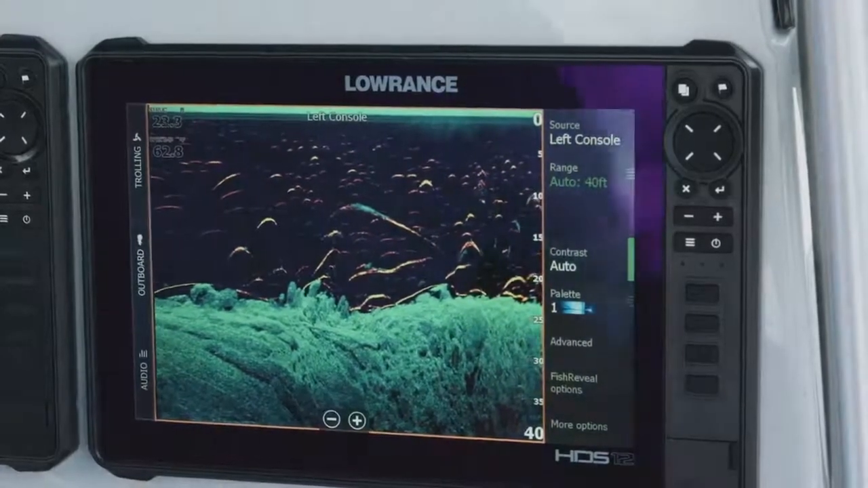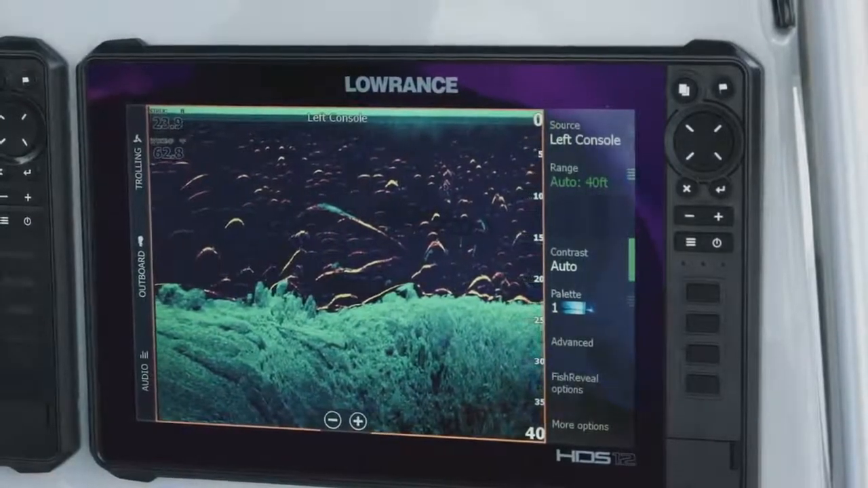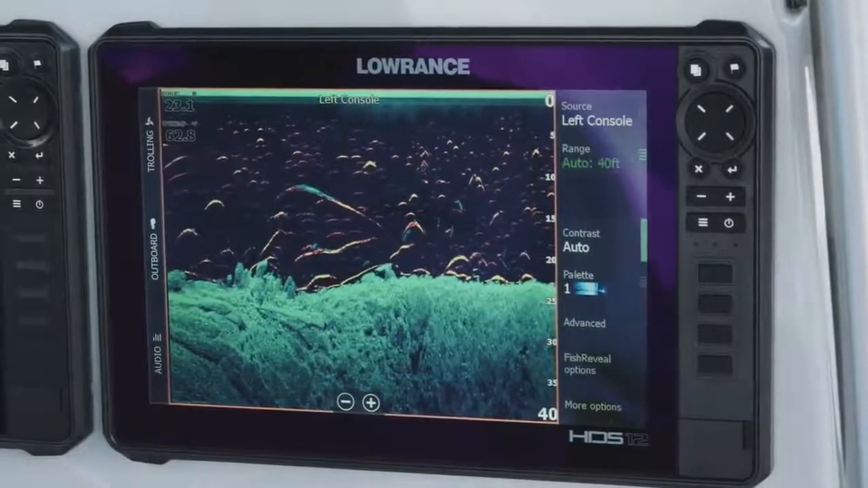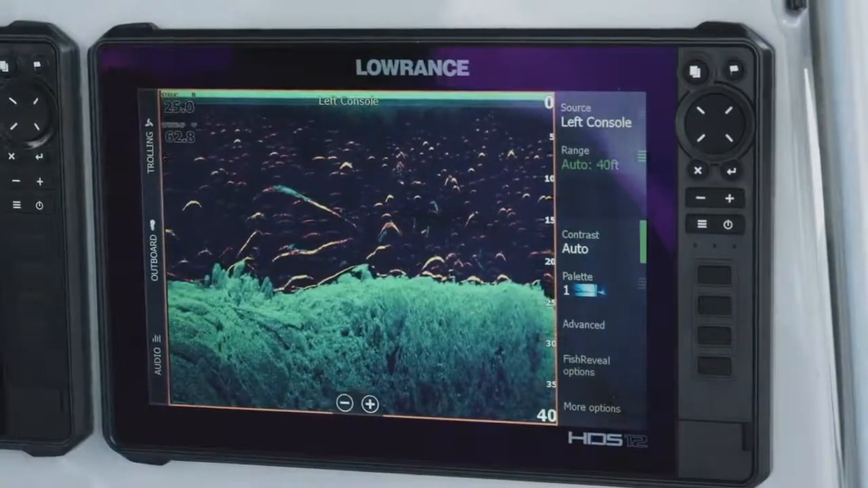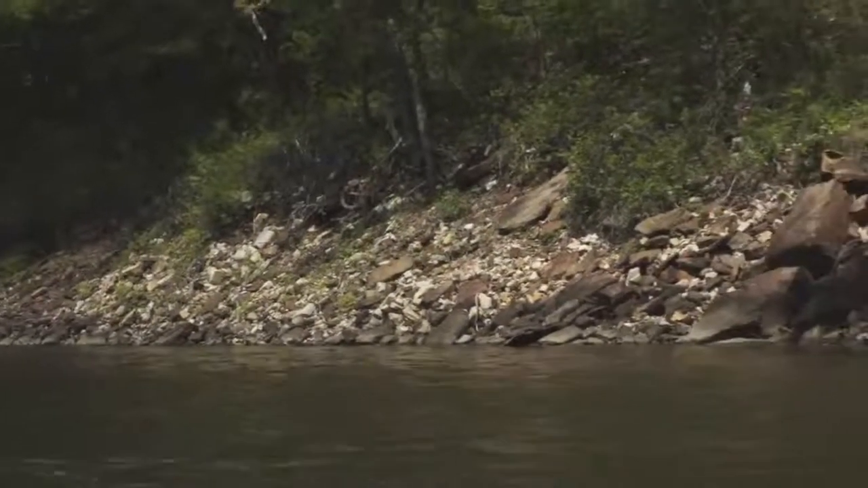But as you can see the bottom, we've got a lot of texture in these rocks that are here. This is an area we fish a lot. There's, like I said, a lot of fish and a lot of structure in this area. As a matter of fact, we're approaching one area up here that's got this really high pillar of rock that comes up out of the water. If you look over here to my left-hand side, you can see we've got a bunch of chunk rock up on the bank.